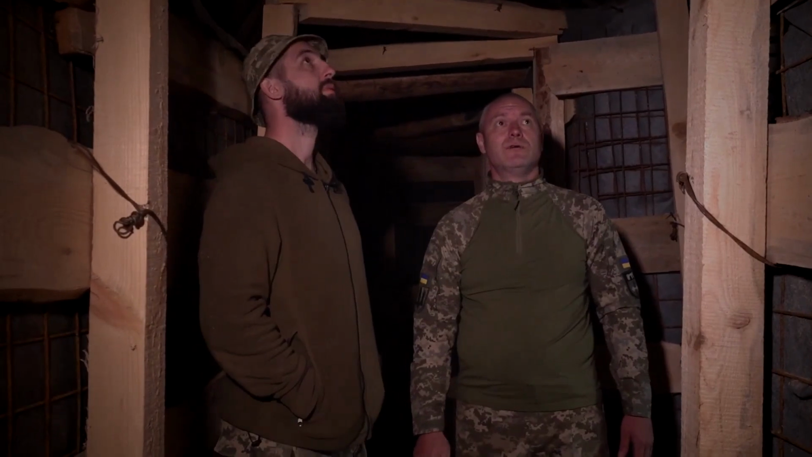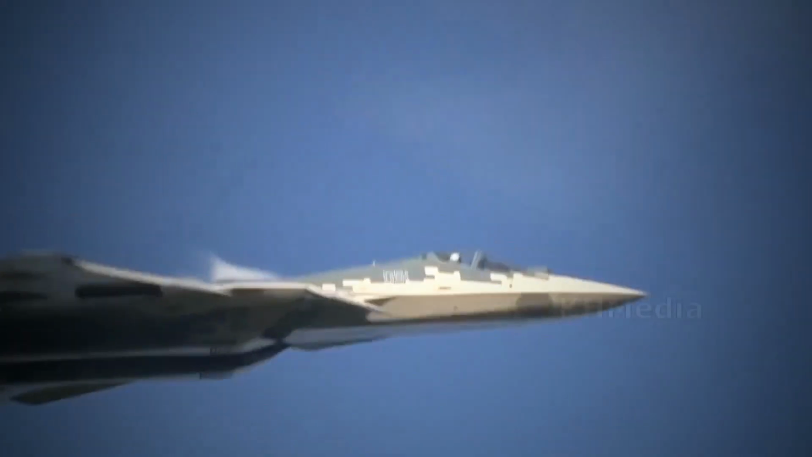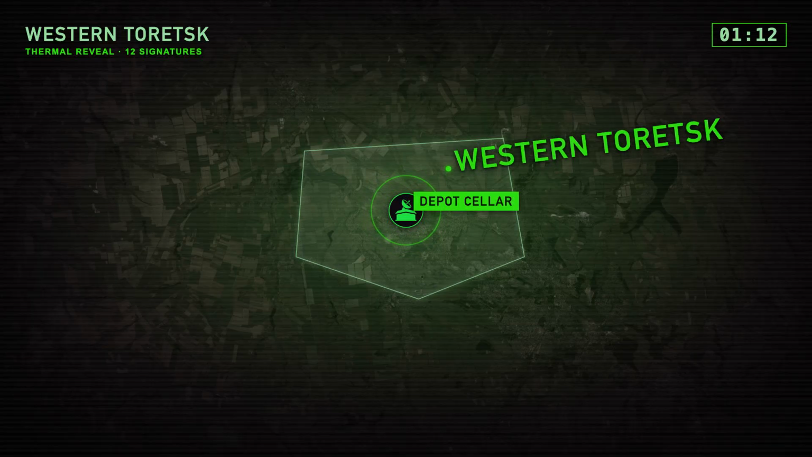Sokil launched at 12:47 a.m., climbing to just under 400 meters, well above small arms range, and began his approach toward the depot ruins from the northeast, angling to catch the cellar's back wall, rather than its heavily obscured front entrance. At 1:09 a.m., the drone crossed the tree line bordering the depot. At 1:12 a.m., the thermal feed bloomed.